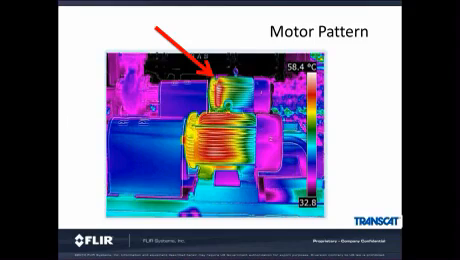And I have to emphasize, when you're looking at motors, bearings, gearboxes or pumps, unless you have a database of these targets, you need to be looking at motors, gearboxes and bearings doing the same amount of work, from the same manufacturer, and being the same model. Because if they're not, you will not be getting the full value of what the camera can do. So in this case, we can clearly see that the motor in the background has localized hotspots.